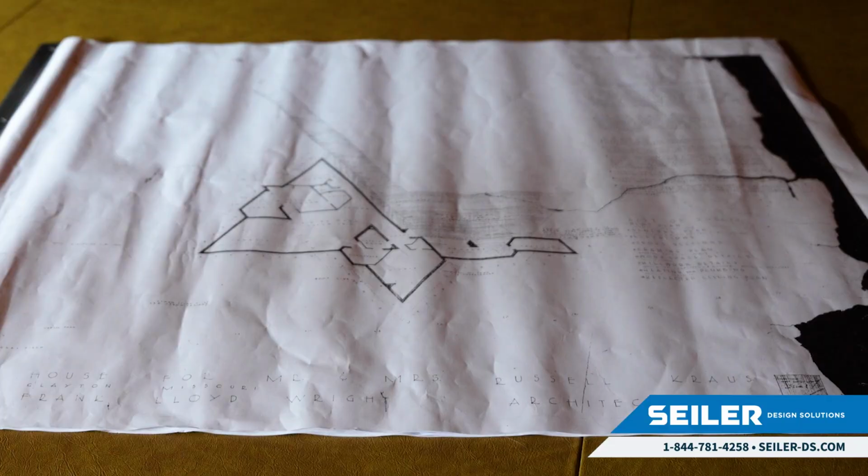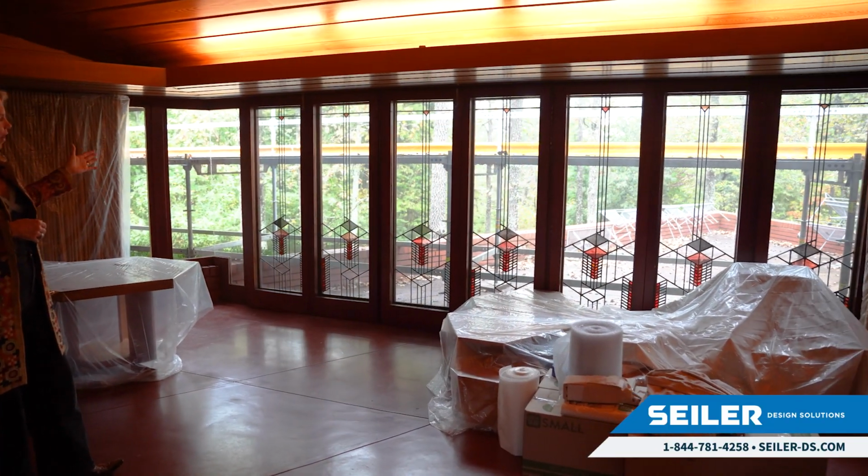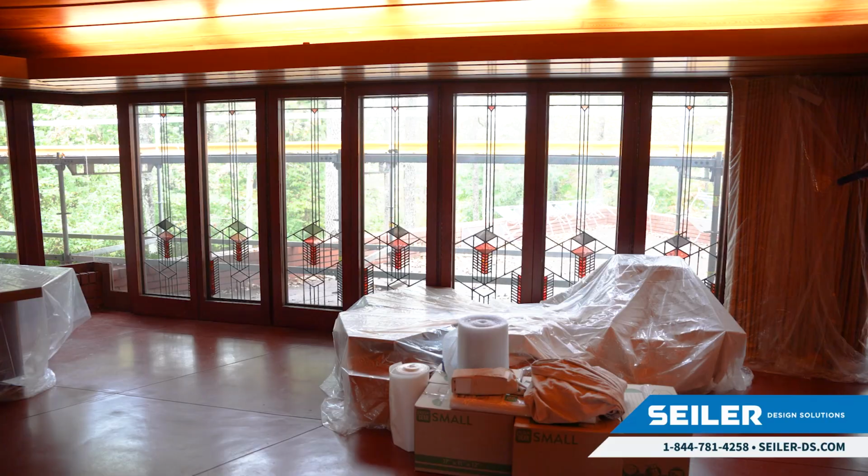So the plans that we have are very rudimentary, to say the least. So heaven forbid something really catastrophic happens to the house, we can recreate with such precision an opportunity to rebuild or take corrective action. So that is so invaluable to us for the preservation of this house.